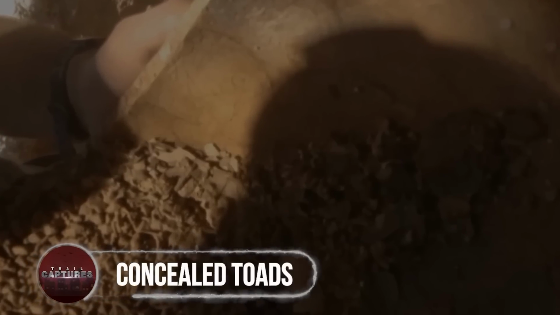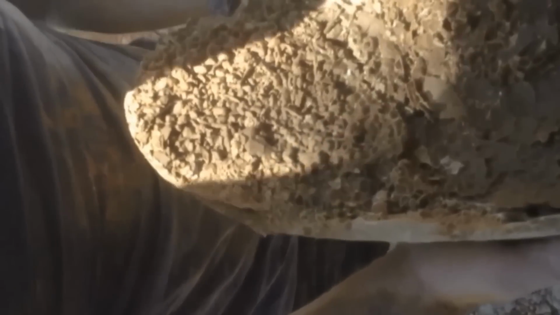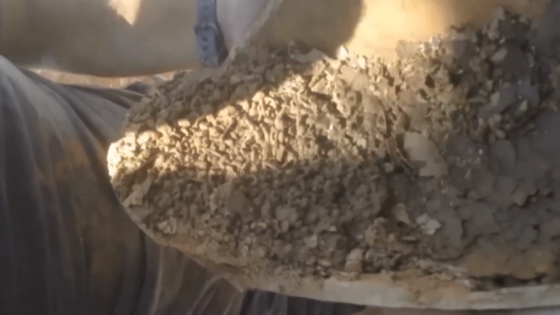Concealed toads. Preserving the least expected things. The old customs are nothing but a mystery for the present world.